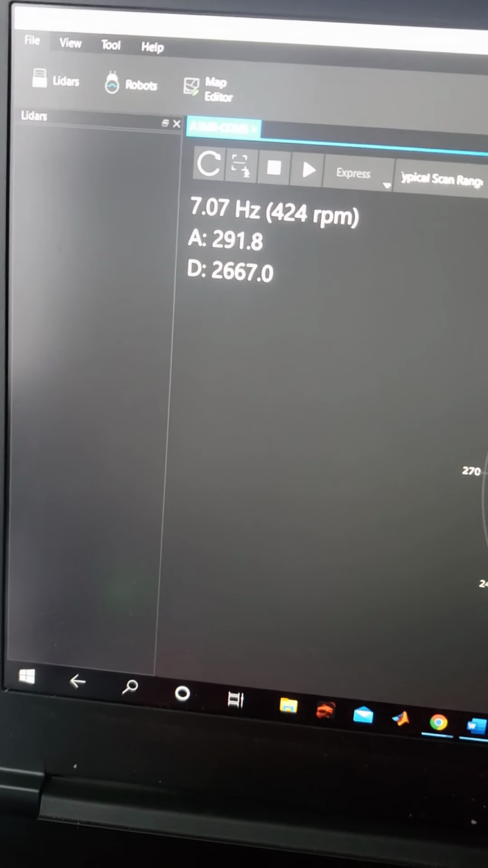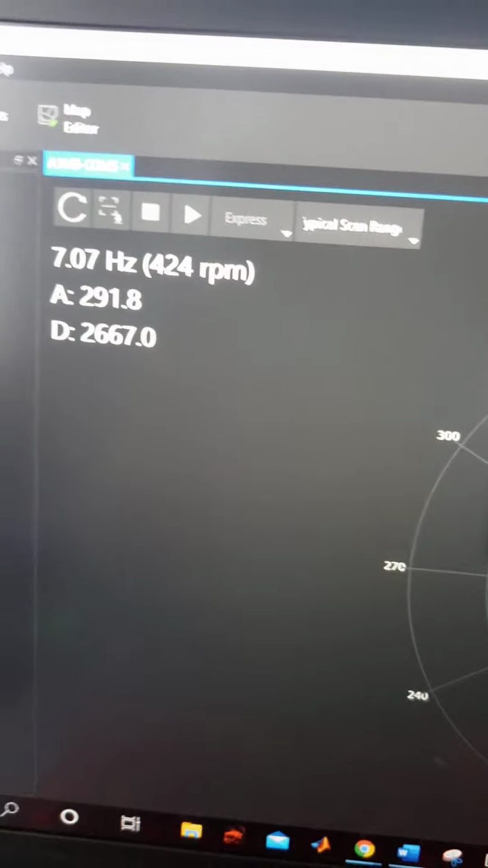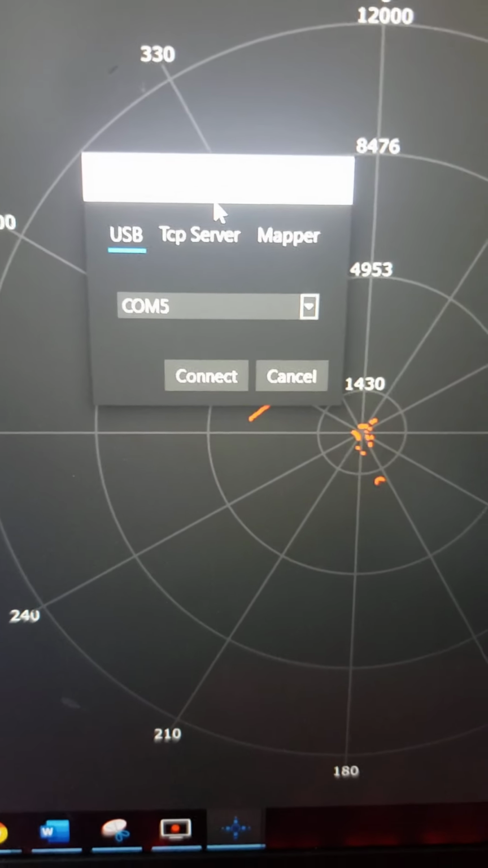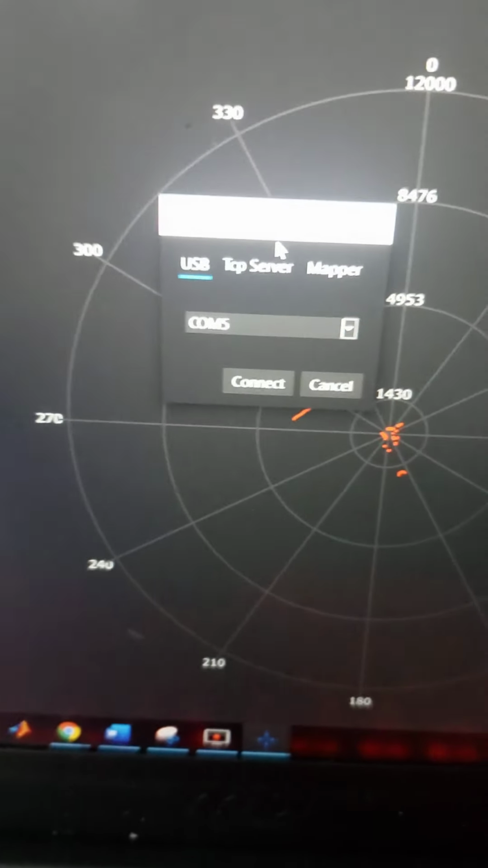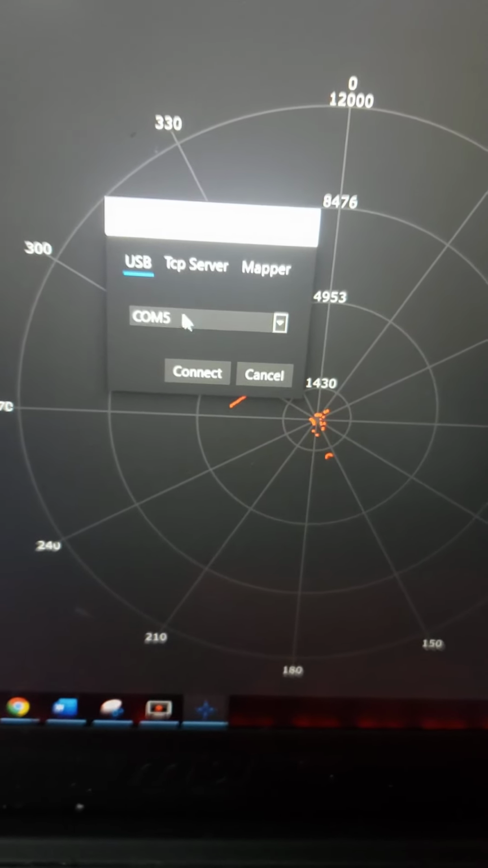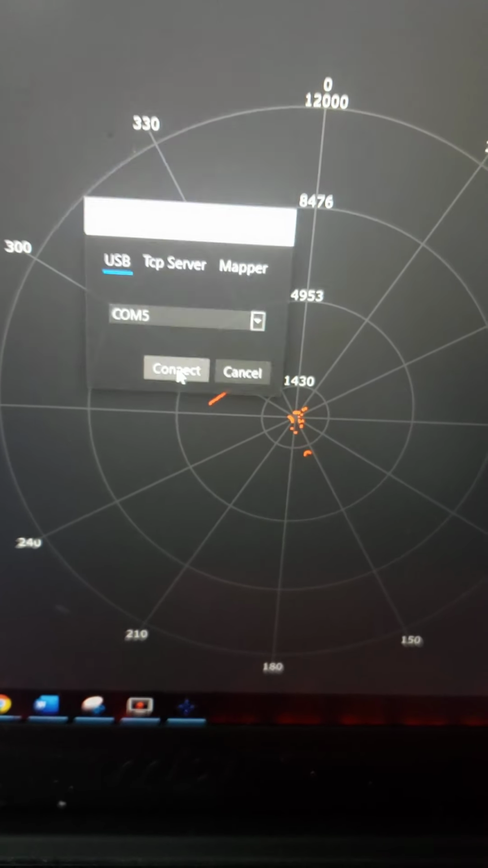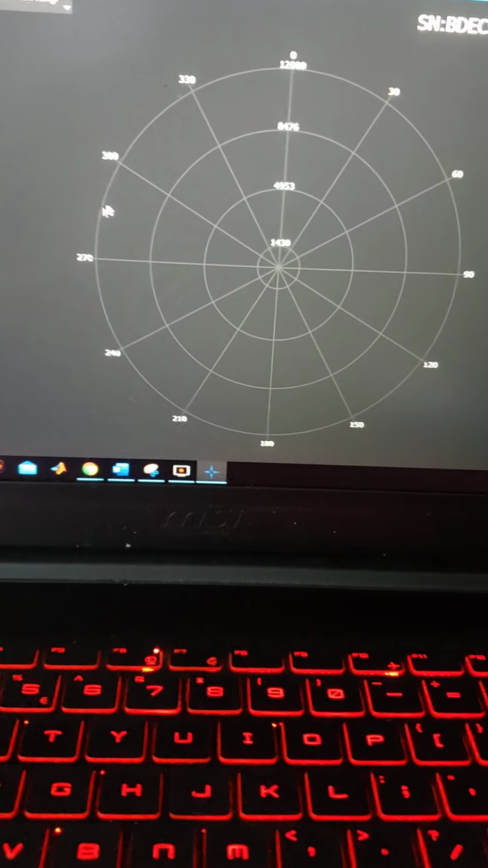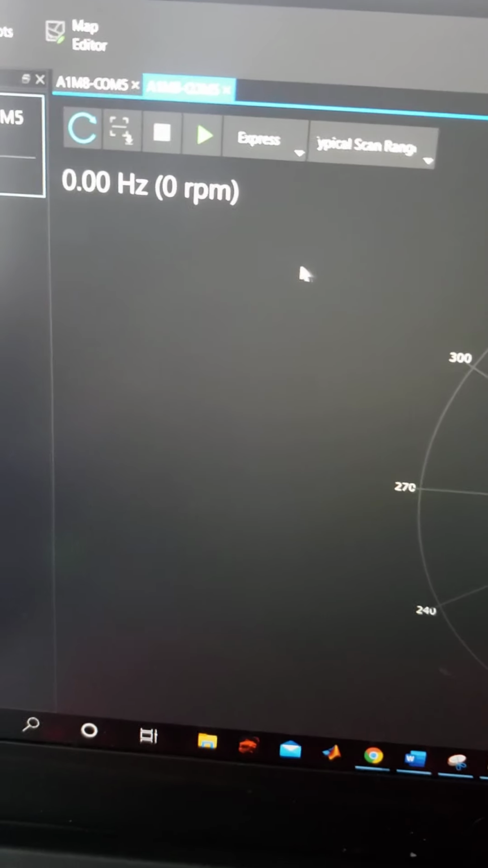I hit this manual connect to lidar. Not sure how clear it is, but trying to see how the phone actually focuses. And then it brings me to this connect lidar window and shows the COM ports that are available. So I'll click on connect, and then it should start mapping as soon as I hit the play button up here.